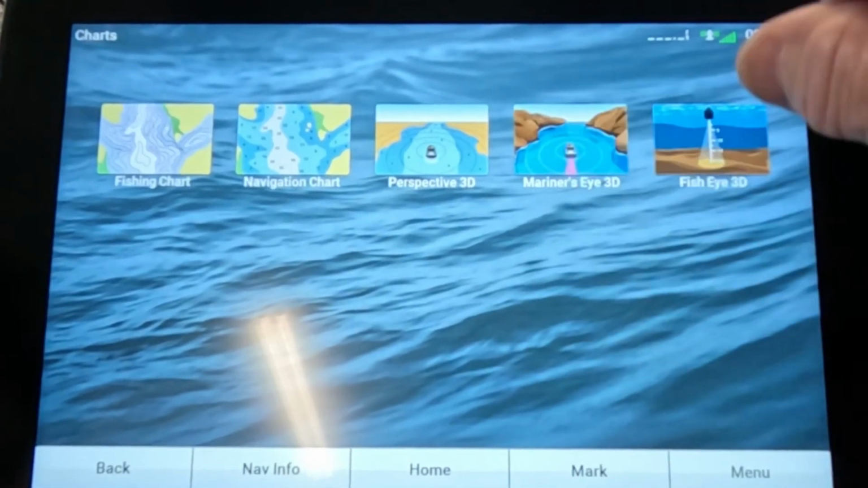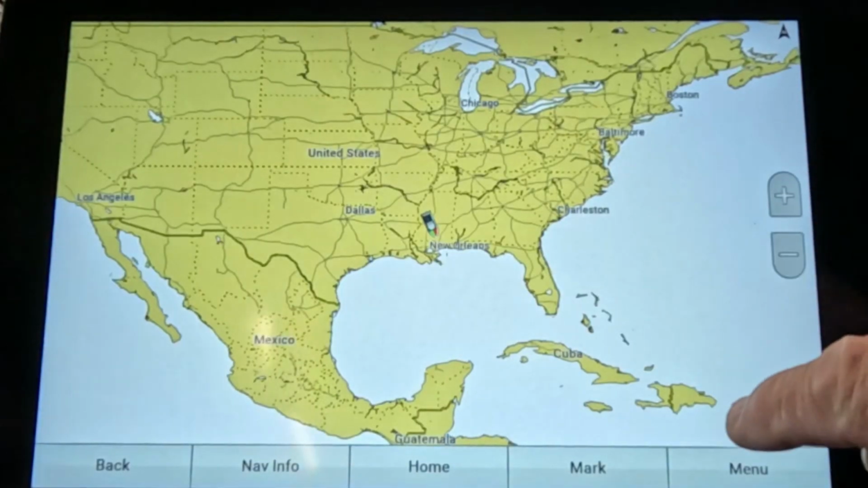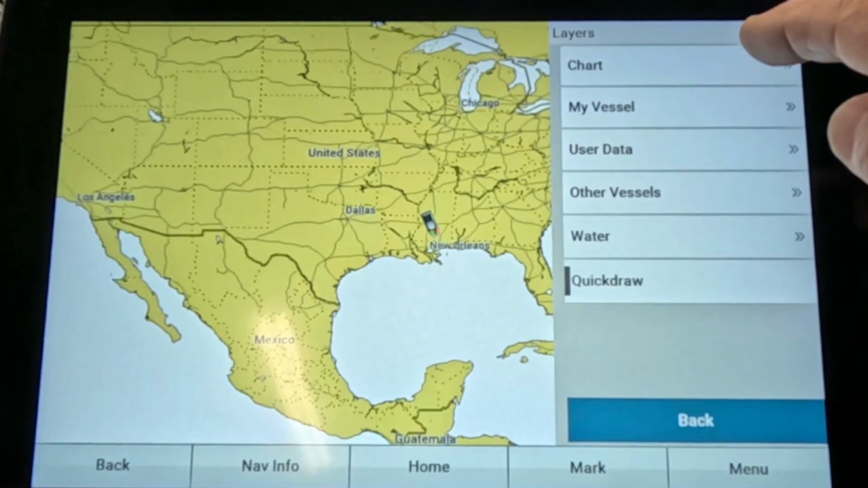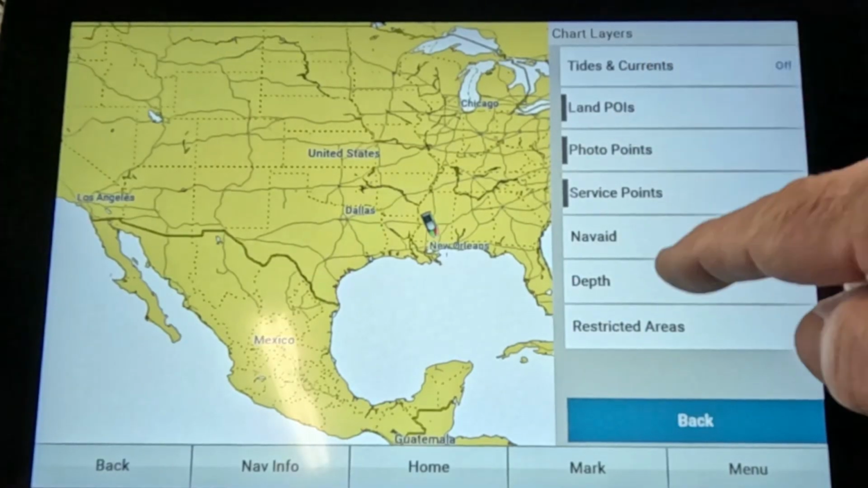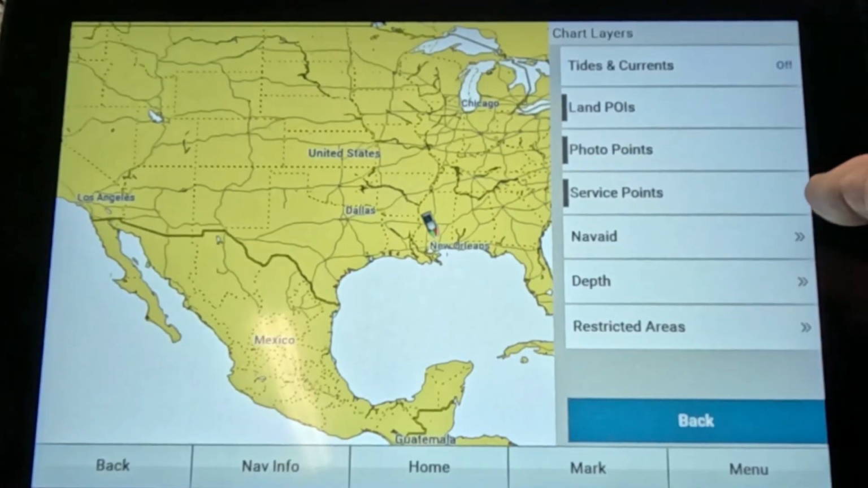Okay, on navigation chart, let's press navigation chart, press menu, press layers, and press chart. This is pretty much the same thing that we were looking at a minute ago on the other ones. So most of all this stuff's the same. So I like to keep all these turned off.